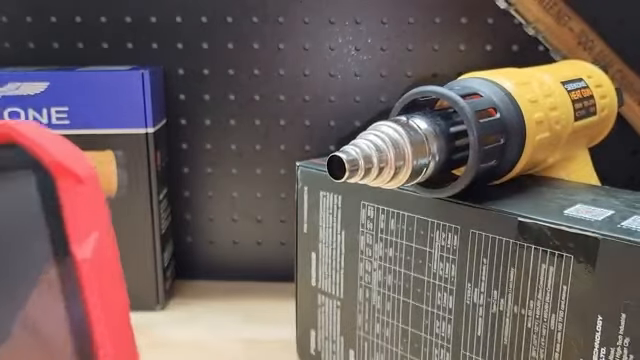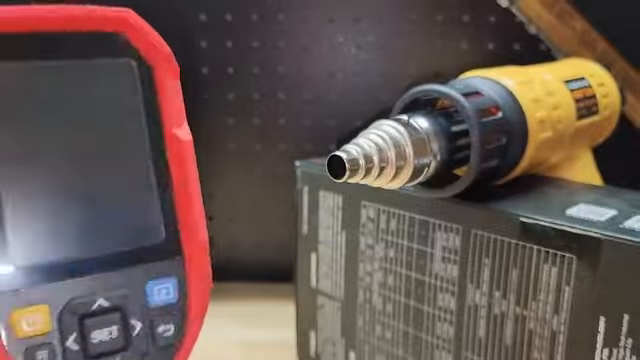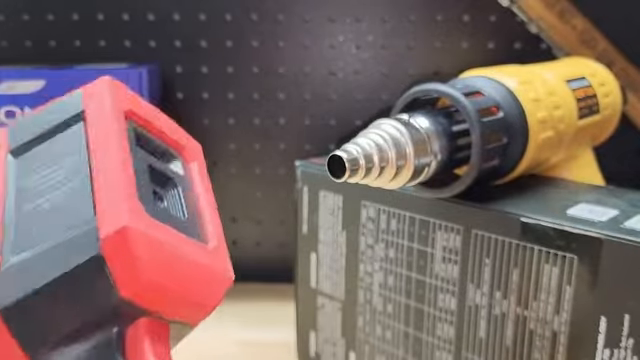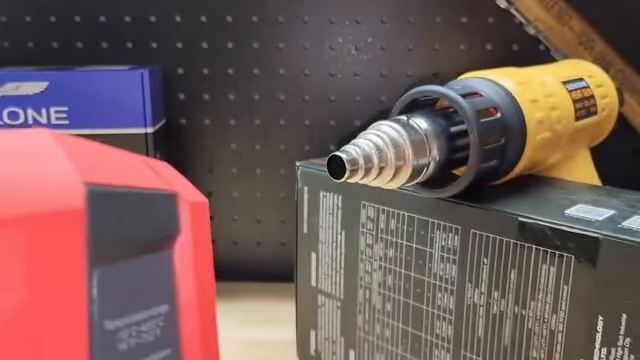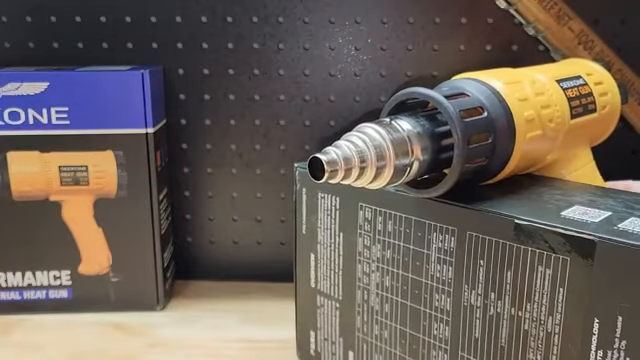As I do so, quick side note that's kind of funny. Before I had the thermal imager, I used an infrared heat guy, whatever you call it, and I actually got it too hot and melted the front of it on something I was testing. So we're going to aim it a little off to the side because I don't want to melt the front of my phone.